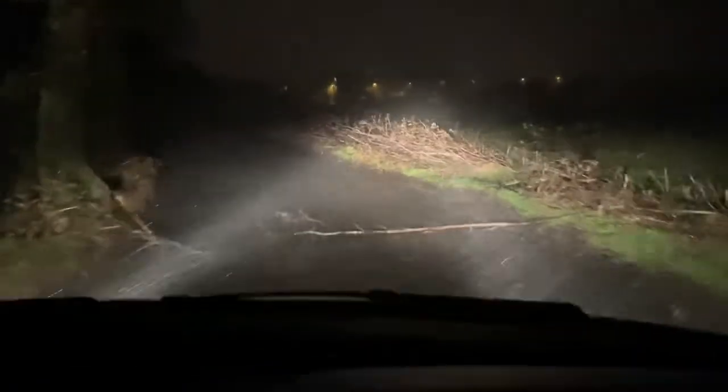Oh my goodness. Sat nav telling me go that way. Oh my god. I see main road. I see a main road. It's like, whoa, look at all the branches. I'm surprised there's not more trees. Oh god.